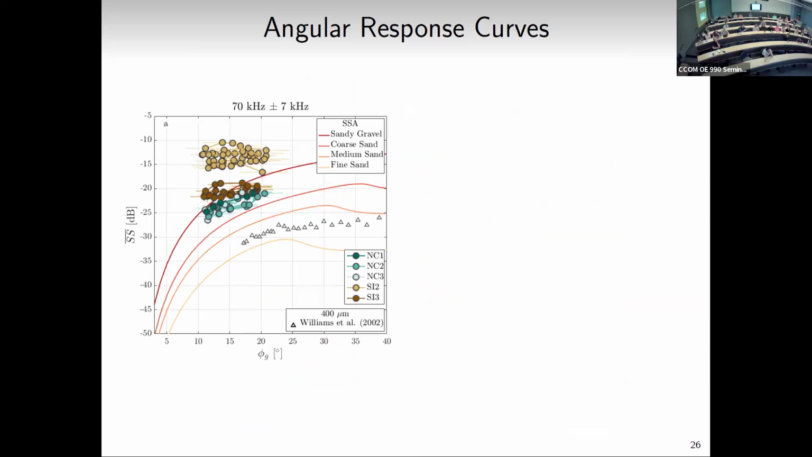And so we can do the same exercise at 70 kilohertz. Unfortunately, at that frequency, I could only find one other set of measurements. So we're within the range, I guess, but higher than what was found in Williams et al. 2002.